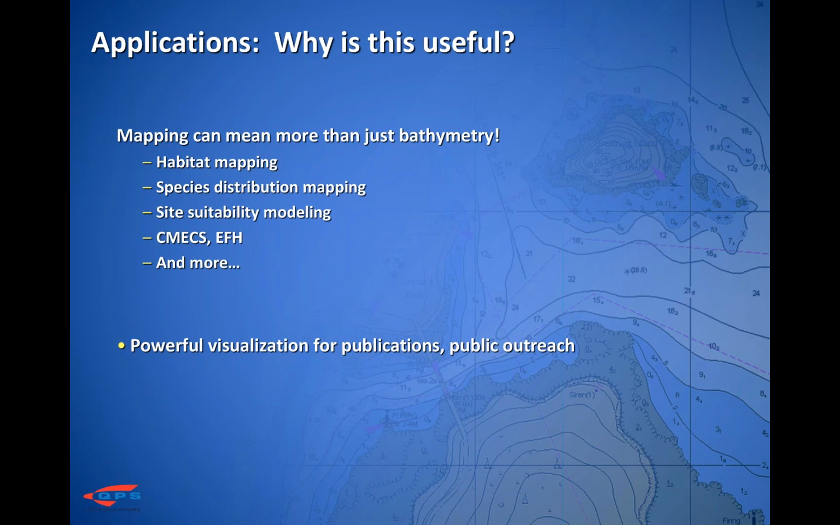Visualization adds meaning to your data. It's not only useful for creating effective figures for publication, but also disseminating information for collaborative efforts, to clients and to managers at various levels. It's also a very powerful tool for public outreach applications, especially in the context of fly-throughs and movie creation in Fledermaus, like what I displayed earlier.